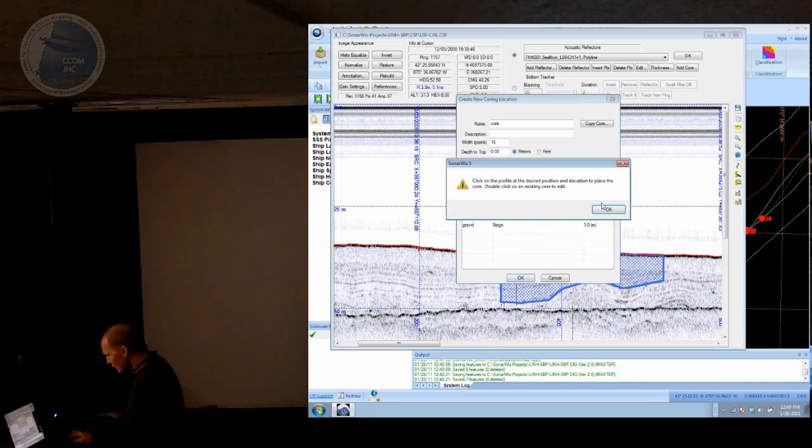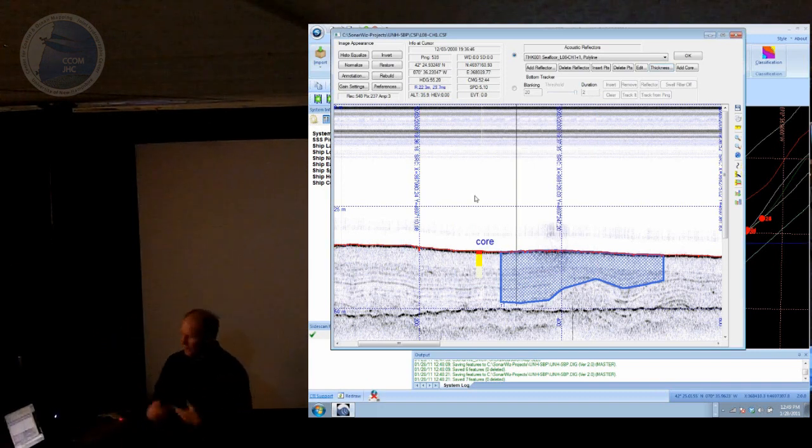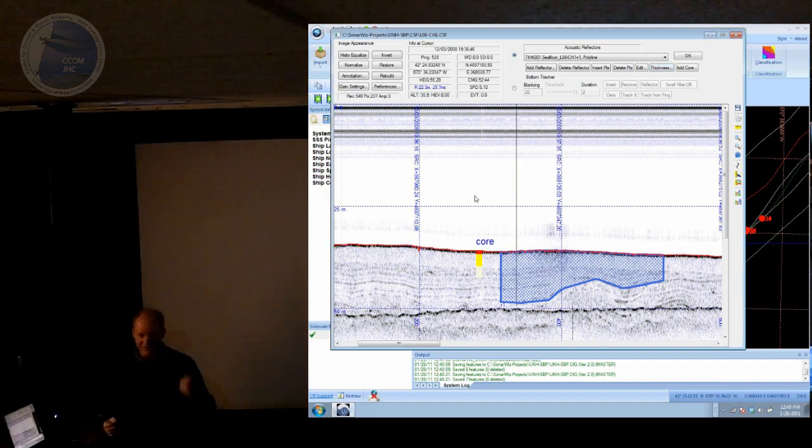Okay, so then I take that core and the location that I've associated with it, and I plot it on my image. And so then when I export this, that goes along with this geotechnical interpretation, which hopefully matches up with your acoustic record. So that's the coring bit there.